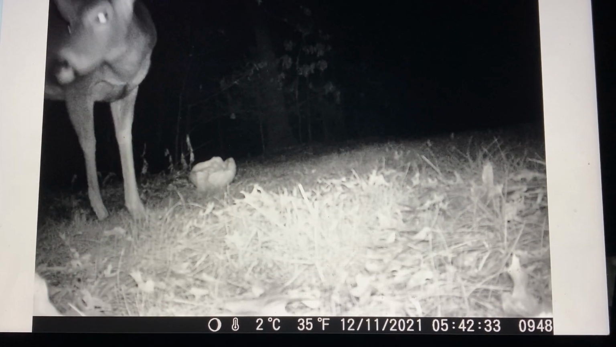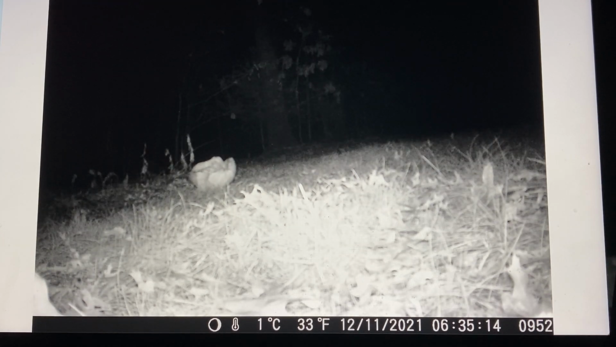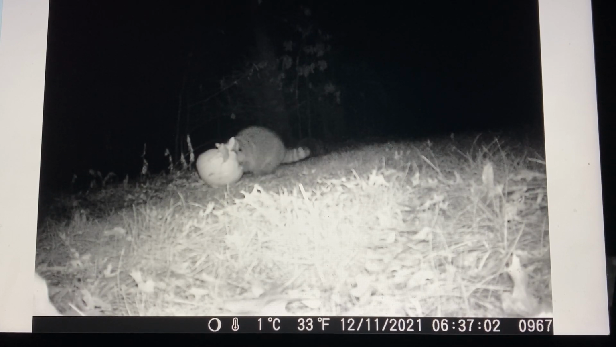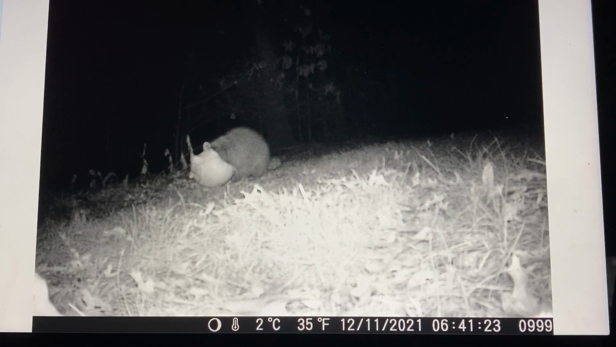Oh my god, so he's like, oh my god, what is that? It's a camera. Run away! Oh, Trash Panda's back. So there we are, Trash Panda, and that's it. So give me 1 second while I switch out the card and we'll be right back.